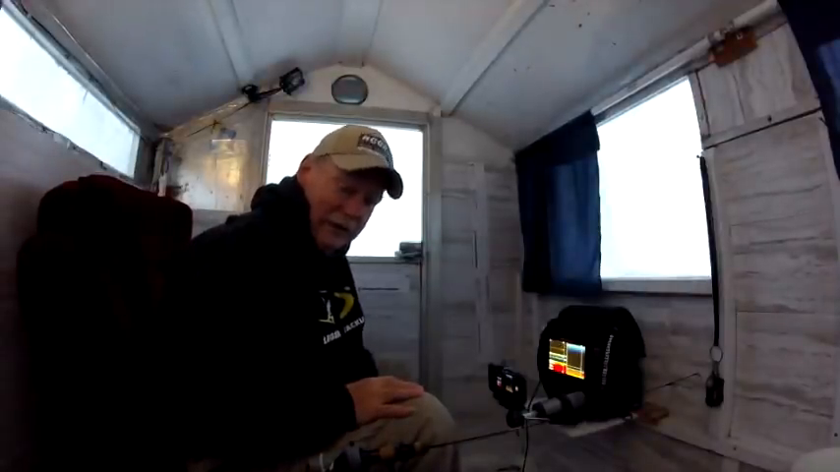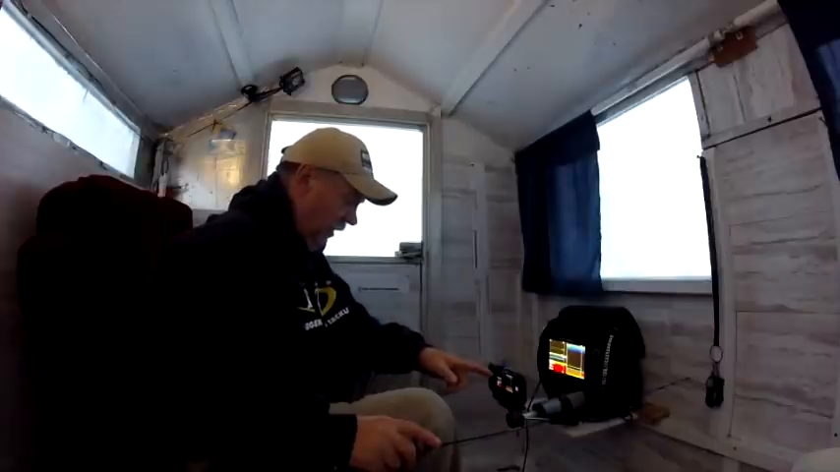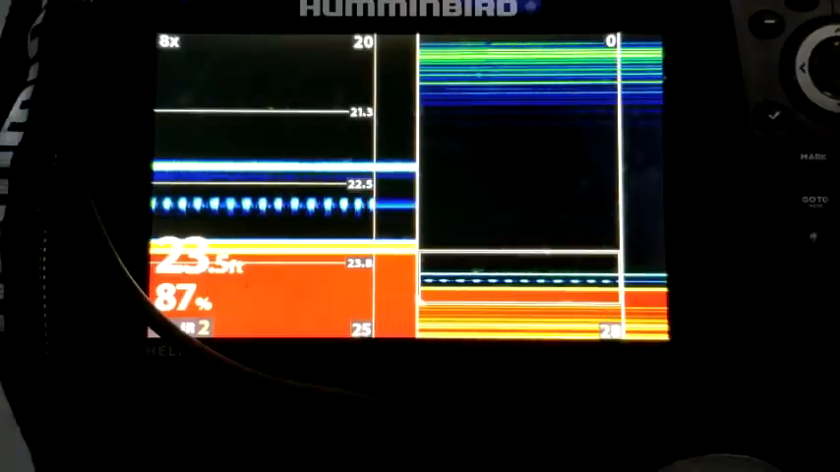Well, it's 8:08. I've had lines in the water for a couple of minutes. Got my eye on the depth finder right here. Well, a week ago, the fishing wasn't so good. You didn't catch so many, but there were some really nice fish in there.